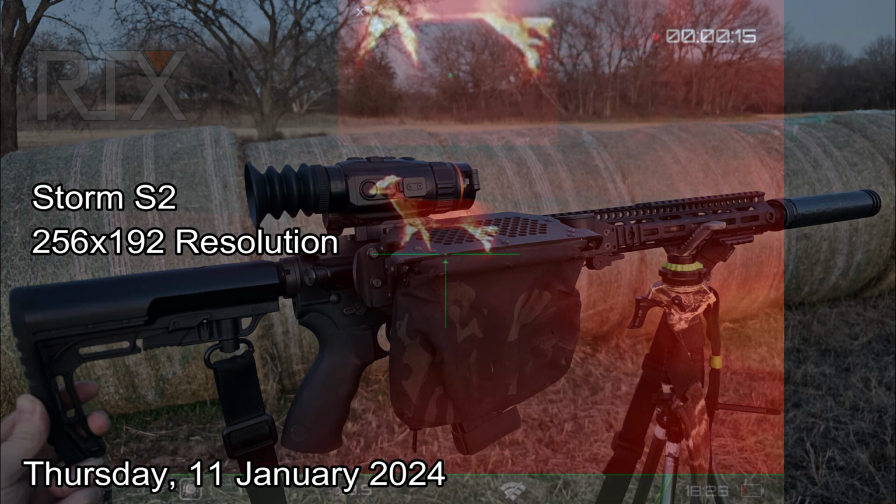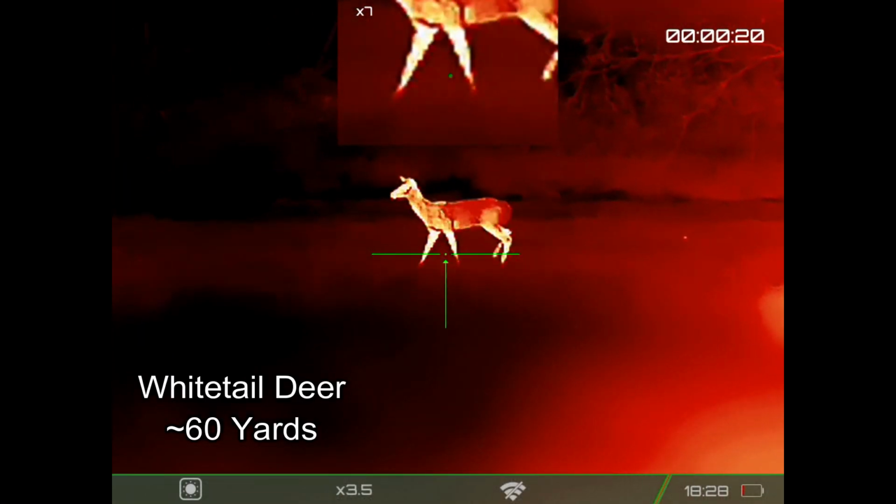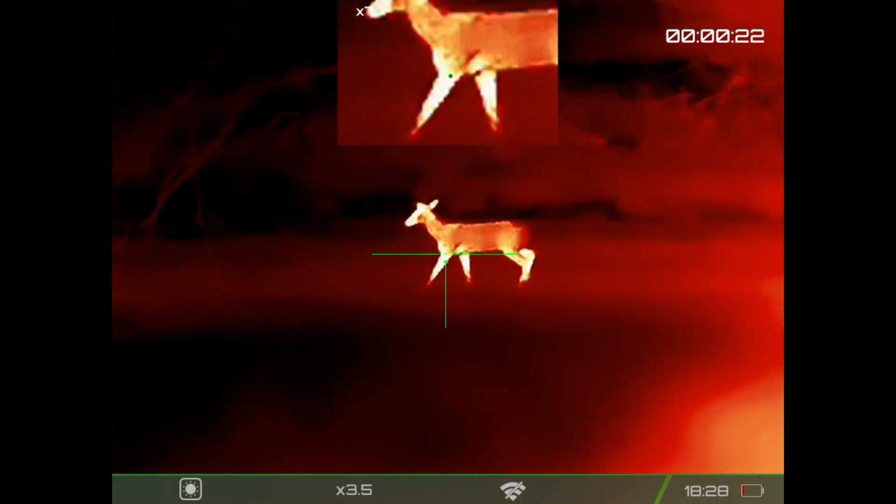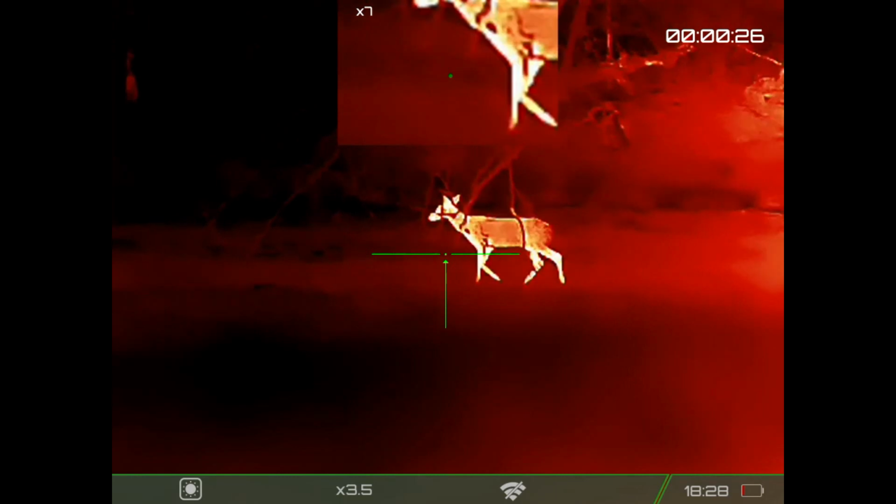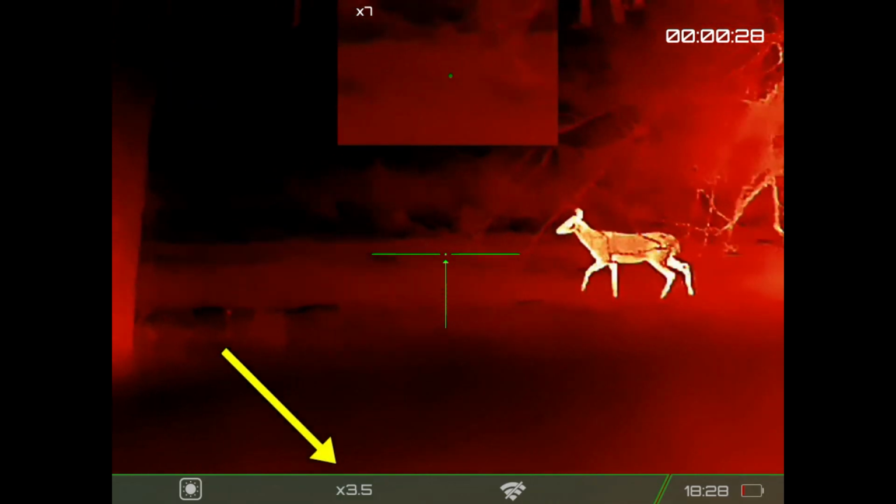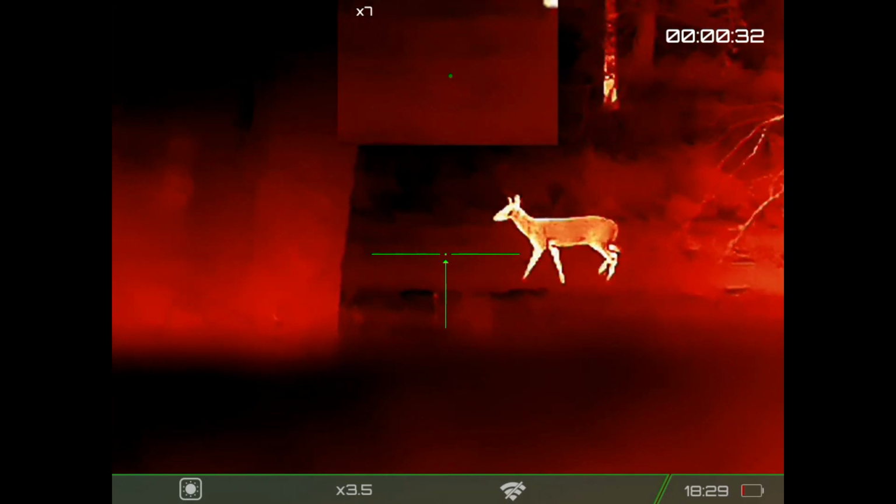You can see what it looks like mounted on the rifle. And here I'm looking at some white-tailed deer at about 60 yards. And as you can see, the scope has picture-in-picture. Here the main image is at 3.5 magnification, that's native. And the picture-in-picture is going to be double that at 7.